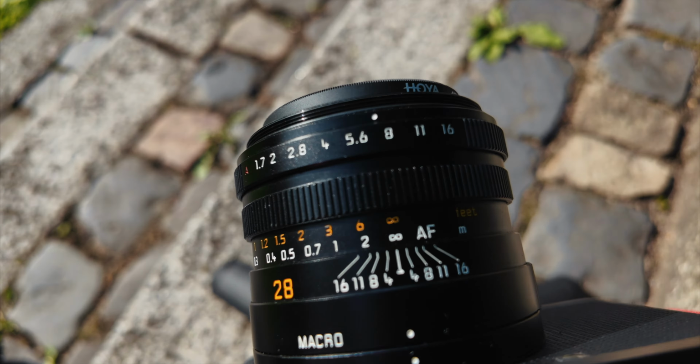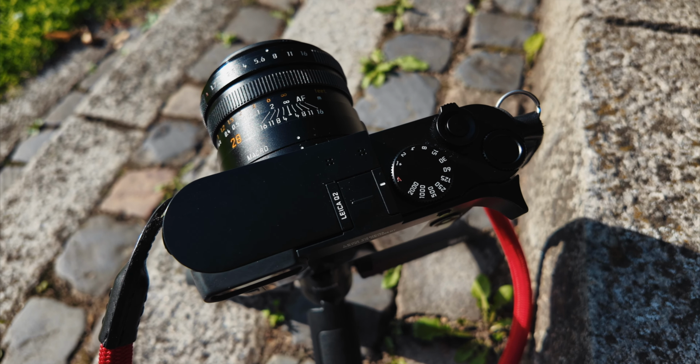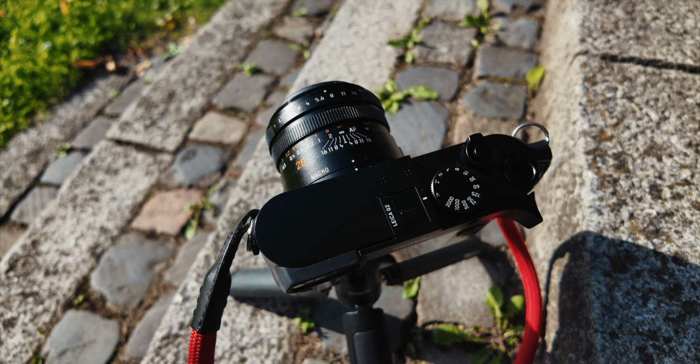So I've set my aperture to f7.1, ISO to 100, and my shutter speed to automatic, so the camera will figure it out itself. Also make sure to put a timer on, so you remove all the jitters, because you're going to take a long exposure of the image of a full spectrum. And when everything is clear, we are going to press.